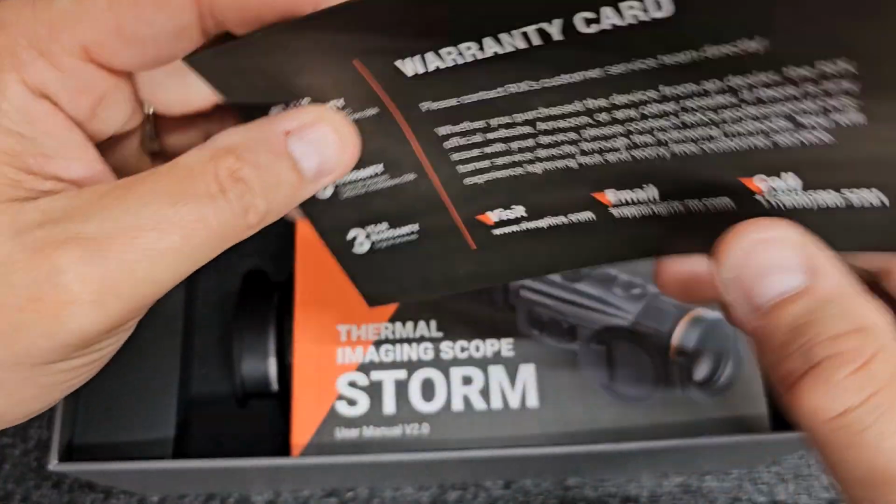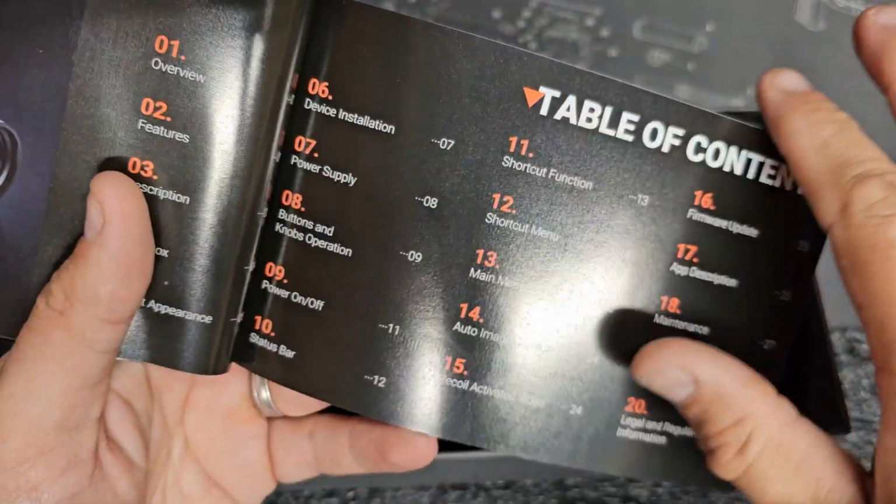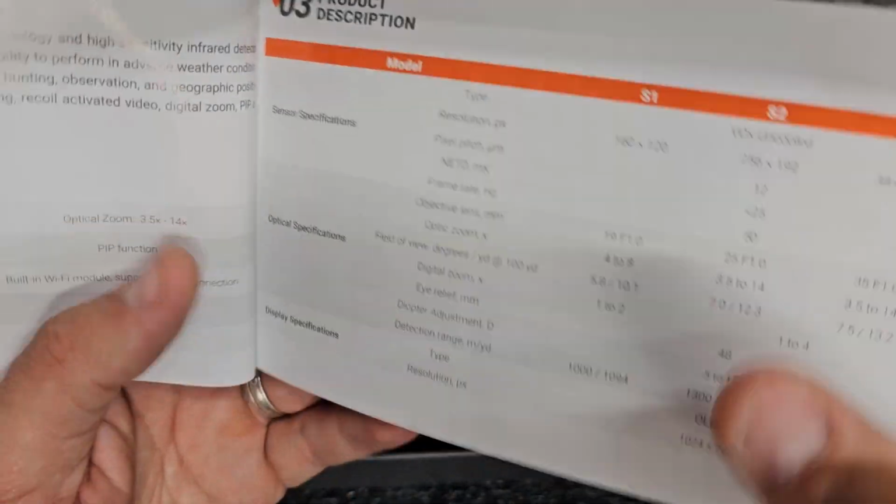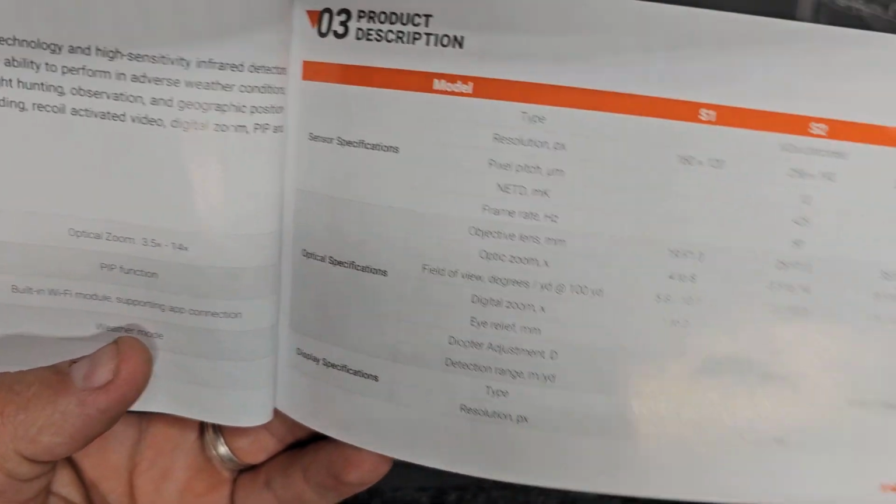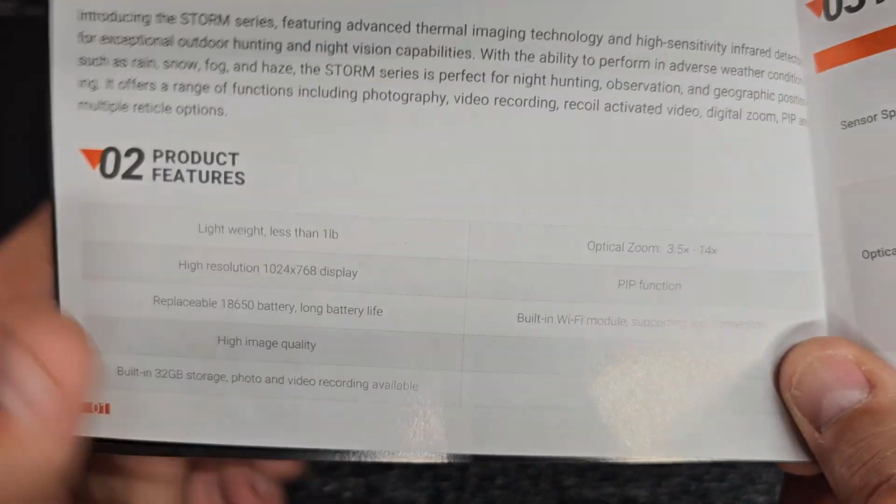So, a warranty card on that. And then they have a very nice user manual. So let's take a look at this. Now, let's do product features. So let's go ahead and go through all of these.